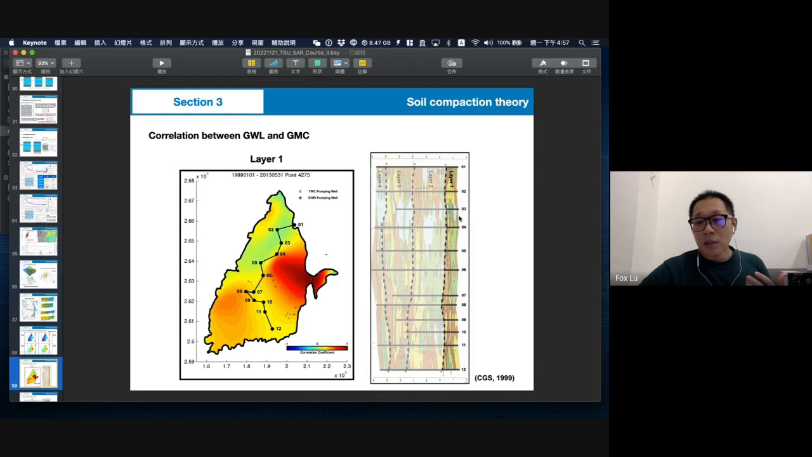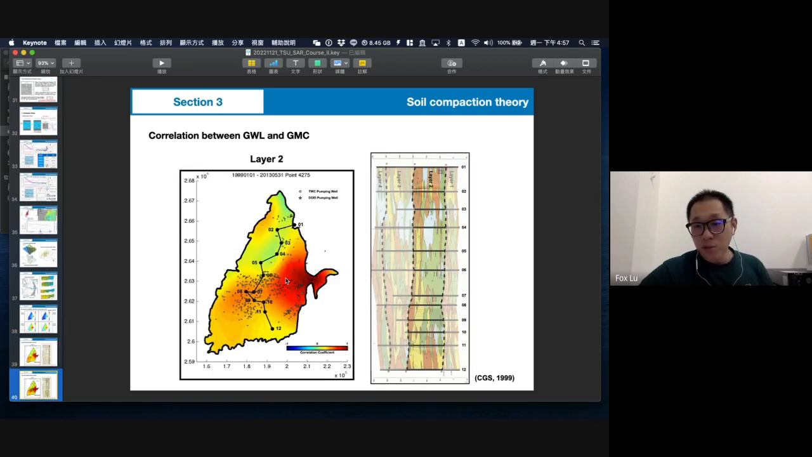So in layer 1 we do not find good correlation, but in layer 2 you can find here should be a good groundwater path from borehole 2 to borehole 5.